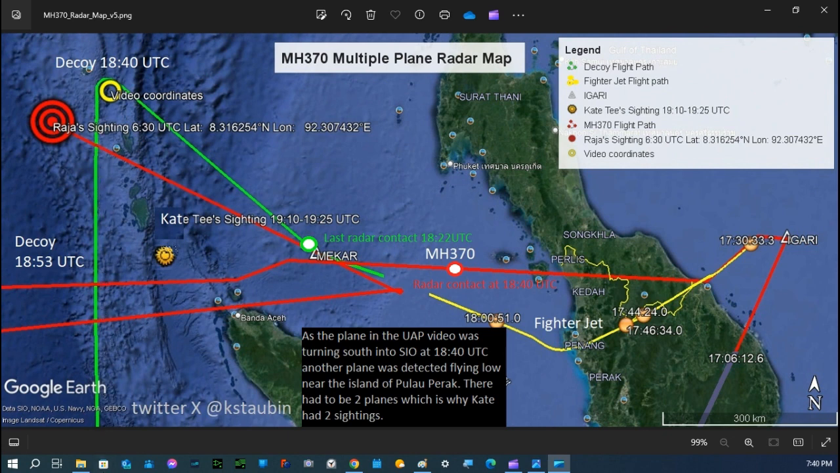So it flies out to the southern Indian Ocean, and while that's going on, MH370 is approaching its last point of radar contact at 1840 here near Pulau Perak, as the B-77 decoy is around here at that point, about to do its turn and head south. And so this plane continues south, and then MH370 continues to pass by, and at this point it passes Kate T on her boat, and she sees it glowing orange as it's heading west towards the Maldives.